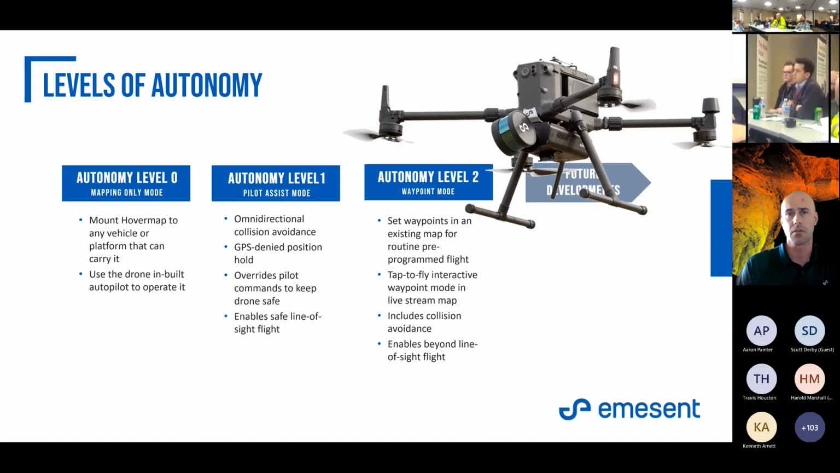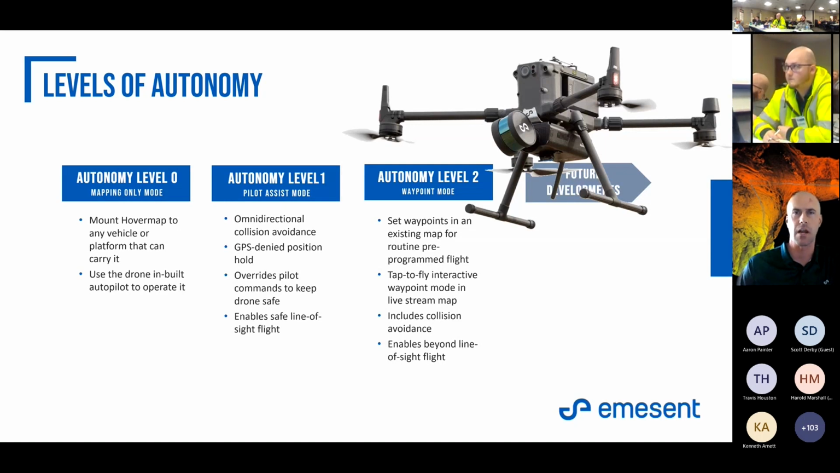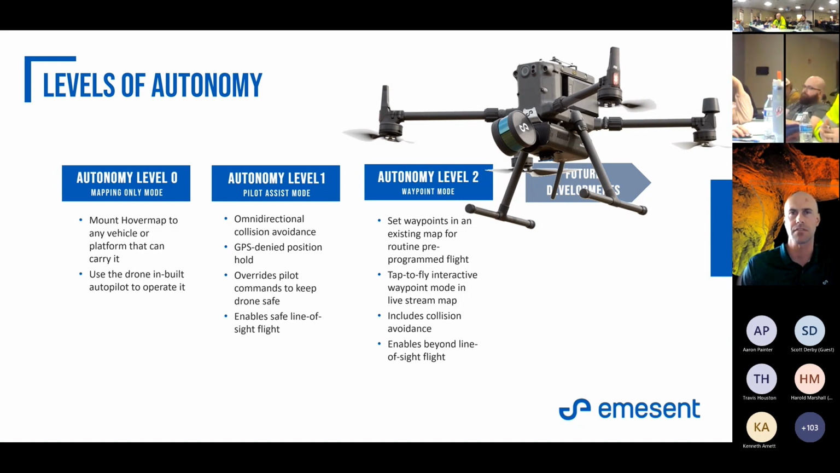Autonomy level 2 is where you're actually thinking on behalf of the drone itself, using the SLAM-based LiDAR, so simultaneous localization and mapping. It's determining the environment around it, using that advanced algorithm and the return it's getting.